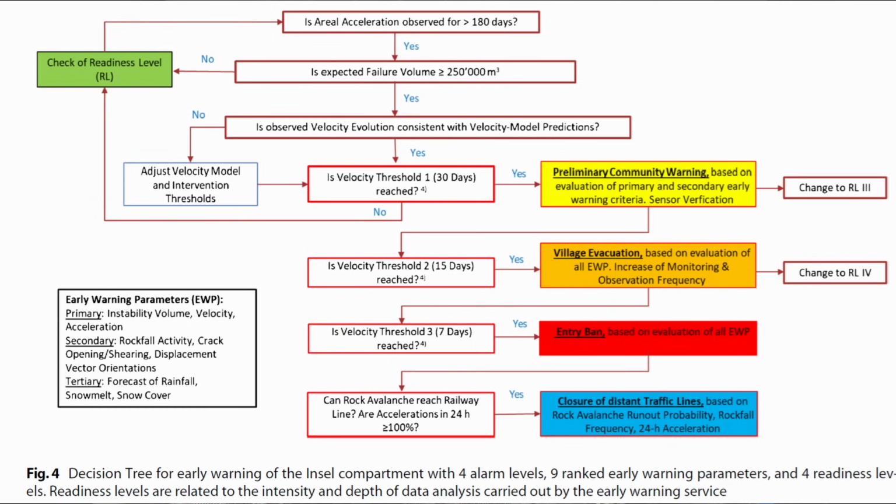The other interesting thing about this paper was a risk assessment decision tree. And it's a very rational approach to figure out what is going on with your sliding situation. So it starts out with, is the acceleration observed for more than 6 months? Does the failure volume involve material in excess of 250,000 cubic meters?